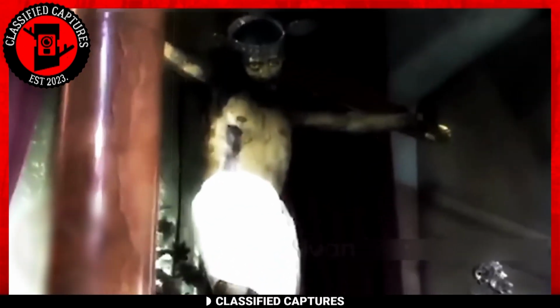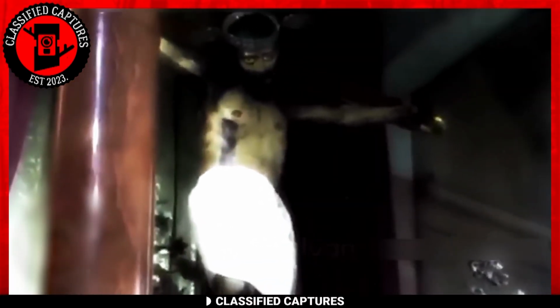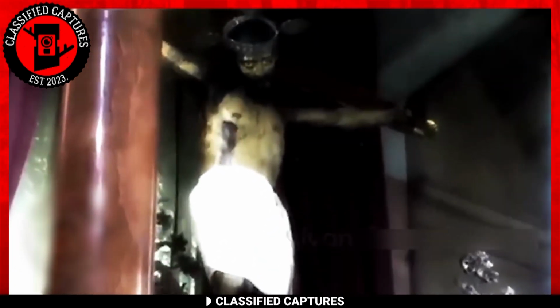Did you catch it? A subtle, almost imperceptible shift in the statue's gaze. It's a moment that defies easy explanation, leaving those who witnessed it both curious and puzzled. For those present, this event blurred the line between the natural and the supernatural, stirring questions about just what happened. Was it a paranormal occurrence, or perhaps just a quirk of lighting and perspective?